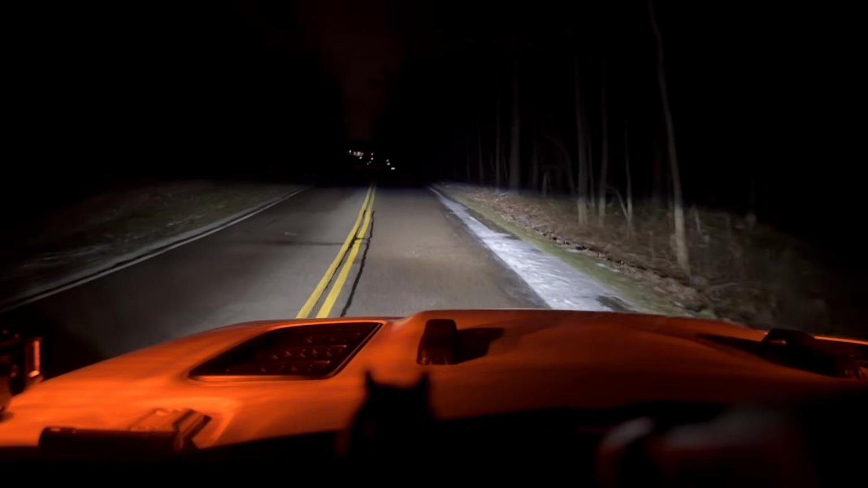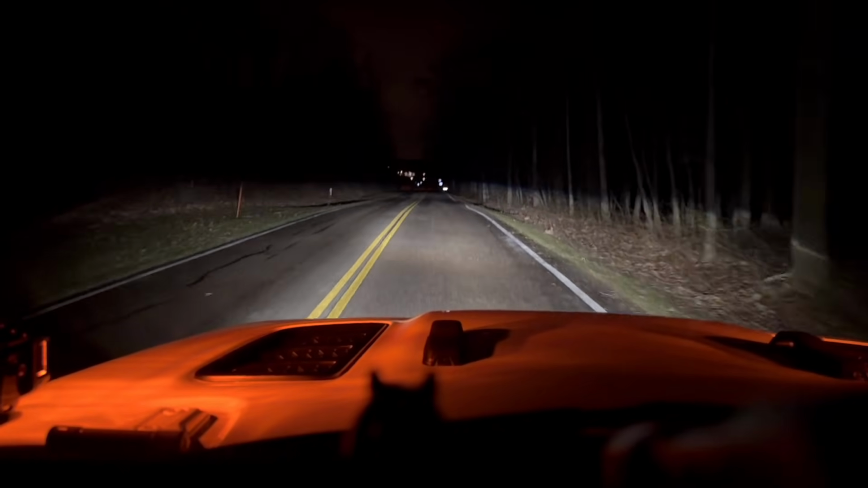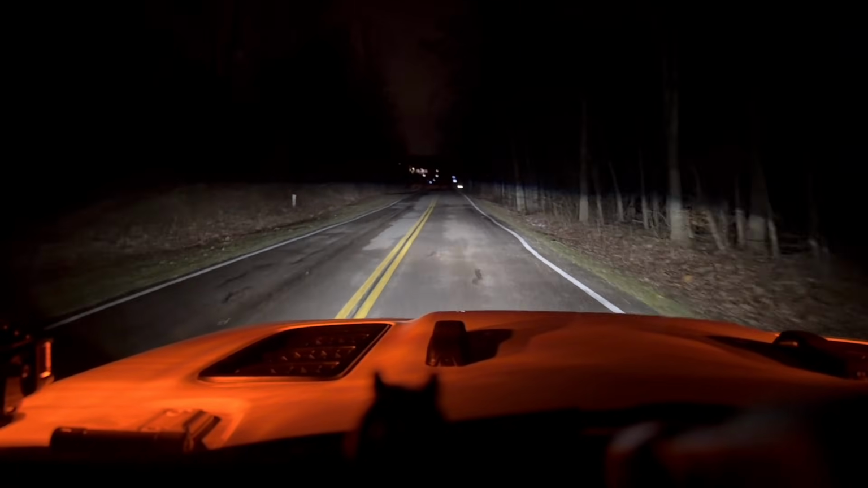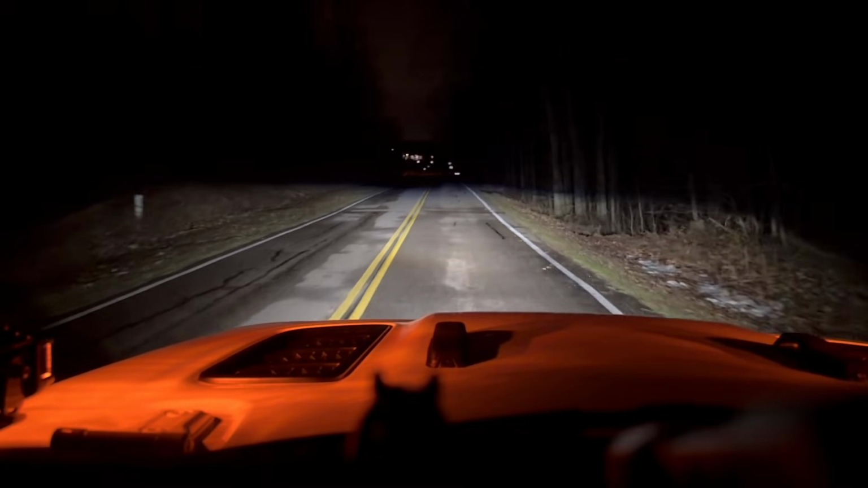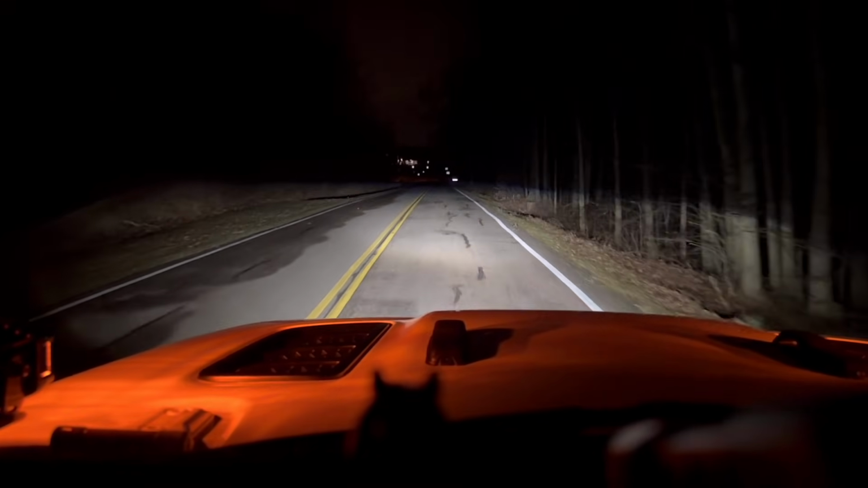But there is a lot of deer out tonight on thermal. Possums, raccoons, mice, flying squirrels. The animals are moving around everywhere, probably looking for food since all the snow melted.